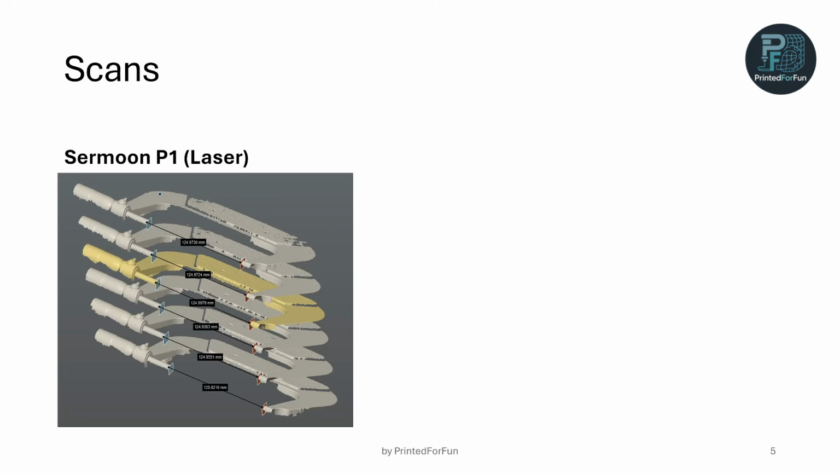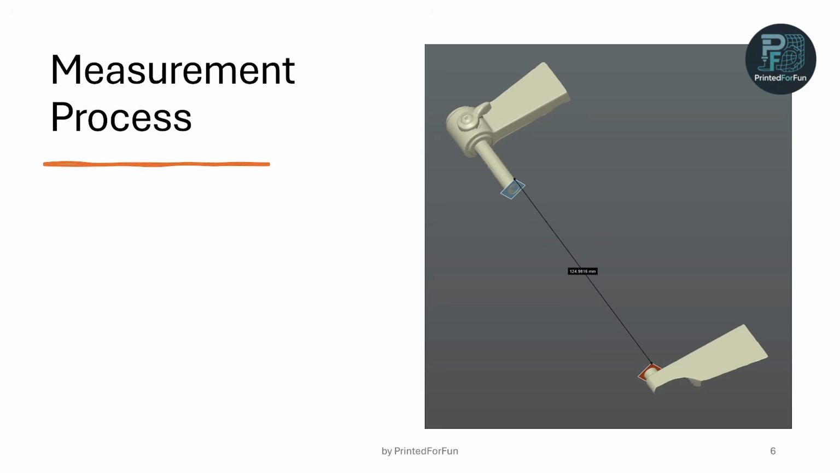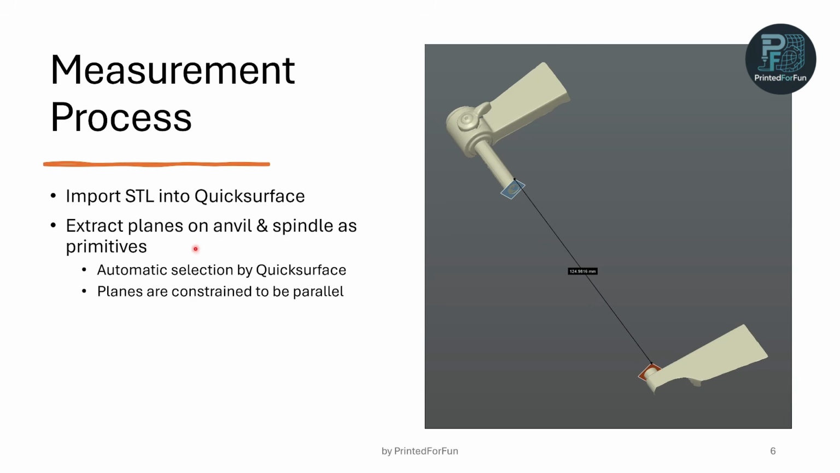Now for the scan results, you can see here these are the 6 repetitions in Quick Surface. And for my measurement process, I just import the scan files from the scanner into Quick Surface, and then I extract planes on anvil and spindle as primitives. So I always try to start with the spindle here. You can see in Quick Surface, I just can use the extract primitive tool, click on the face, and it basically creates a plane trying to fit the data as close as possible.